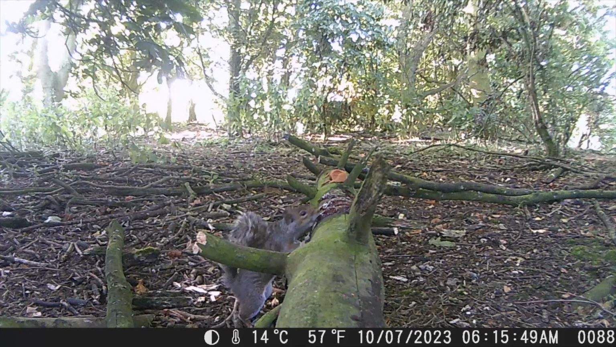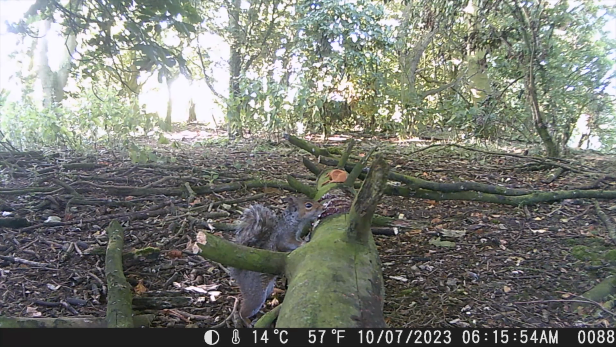I know people call them tree rats, but they are stunning. I love them.